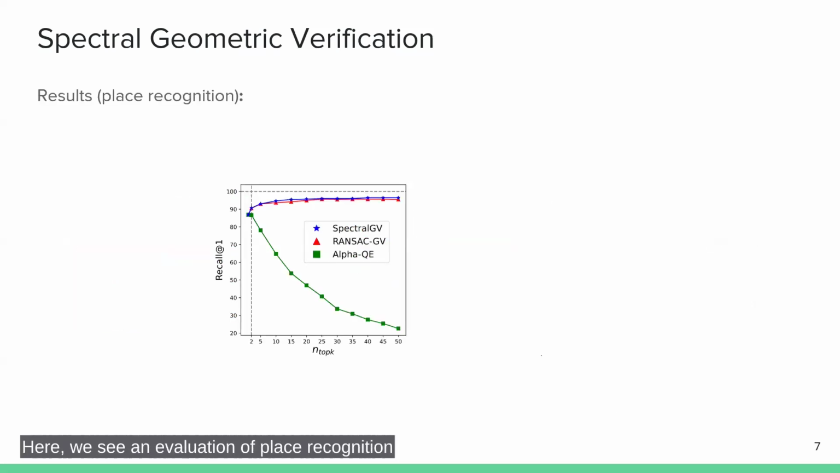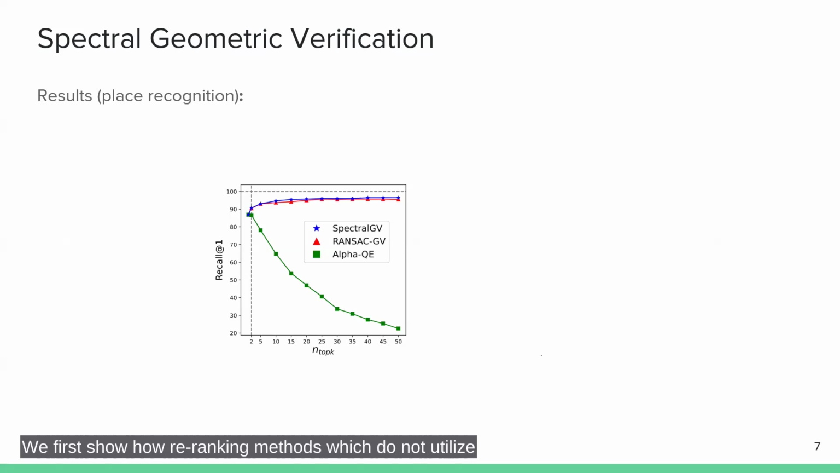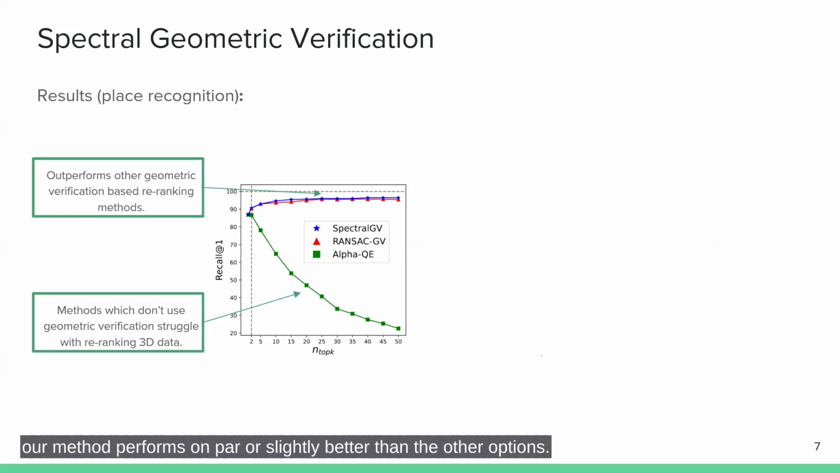Here, we see an evaluation of place recognition of different re-ranking methods in terms of recall at one performance after re-ranking. We show the popular baseline method, Alpha Query Expansion, in green, the best registration-based geometric verification method, RANSAC GV, in red, and our geometric verification method, Spectral GV, in blue. We first show how re-ranking methods which do not utilize geometric verification, such as Alpha QE, struggle in the 3D domain. For methods that perform geometric verification, our method performs on par or slightly better than the other options.